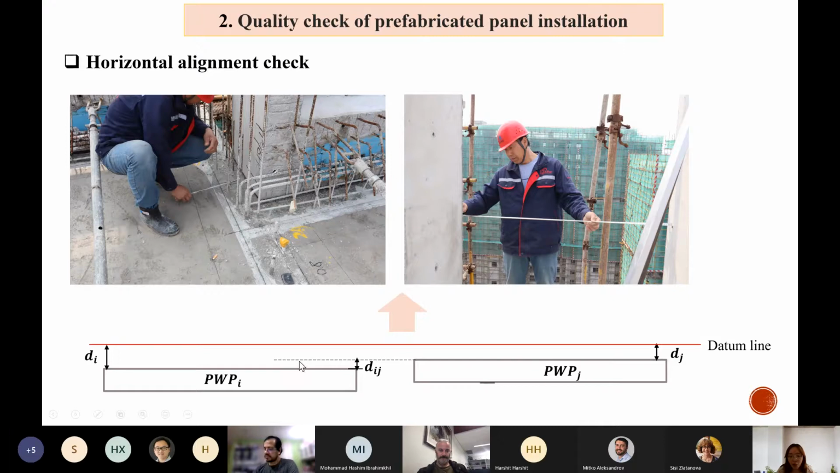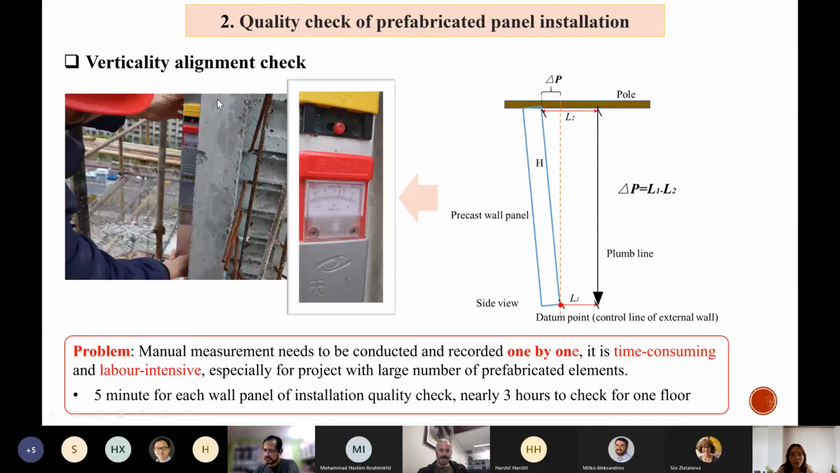They should be installed in a straight line. If they are not installed properly, there will be some horizontal alignment deviation, and this is the vertical alignment. They will use some measuring tools to measure the horizontal and the vertical status.